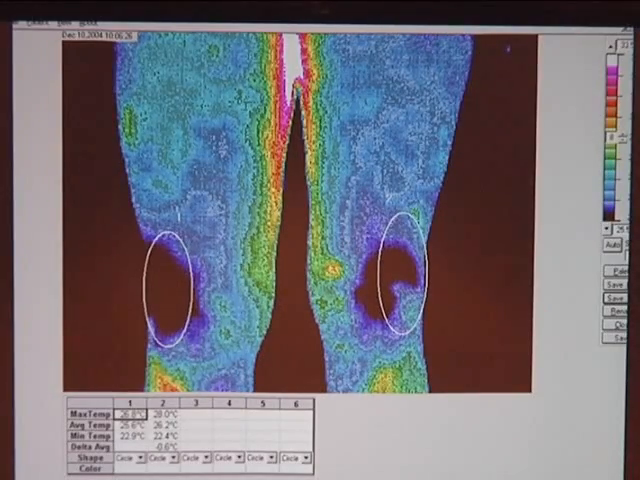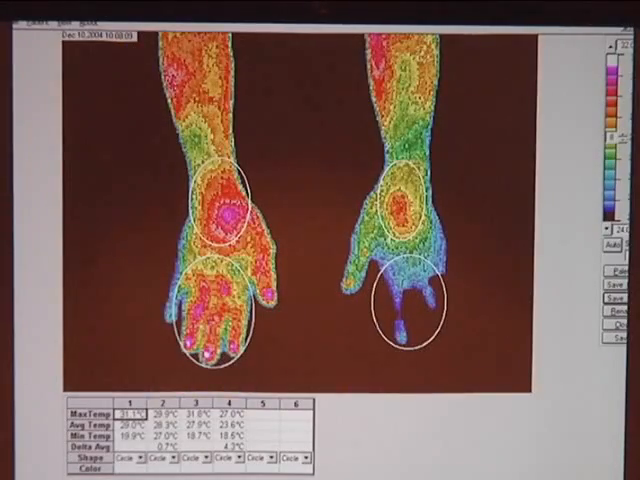So you now have a whole separate set of issues to deal with. And you get into the medical legality of, did the surgery cause this? And that's really not what this is about. What this is about is the fact that this individual with knee symptoms, limping, also has hand symptoms.